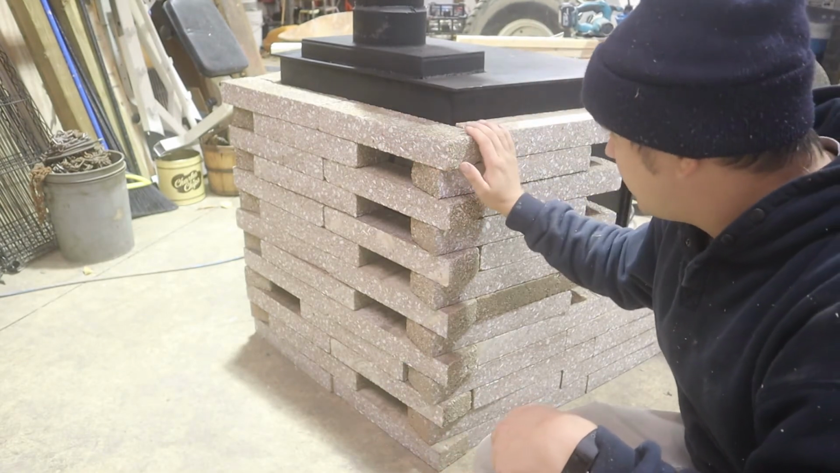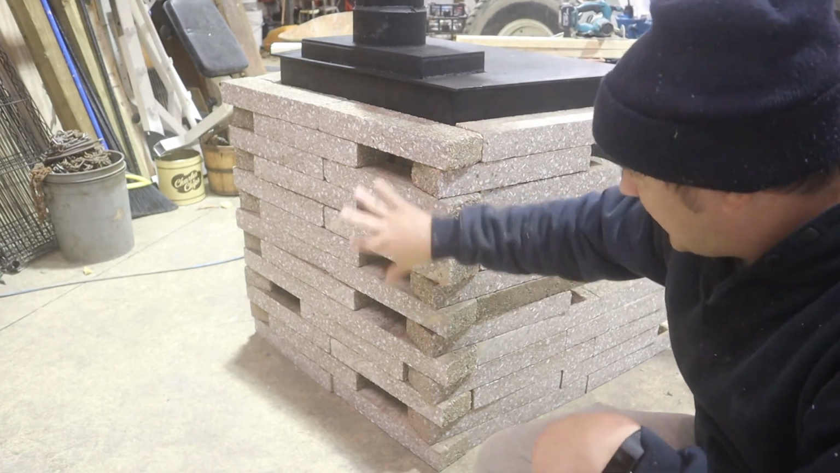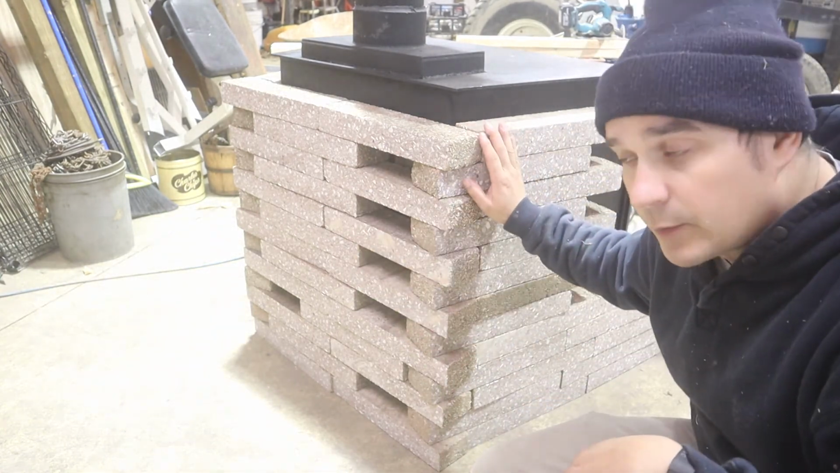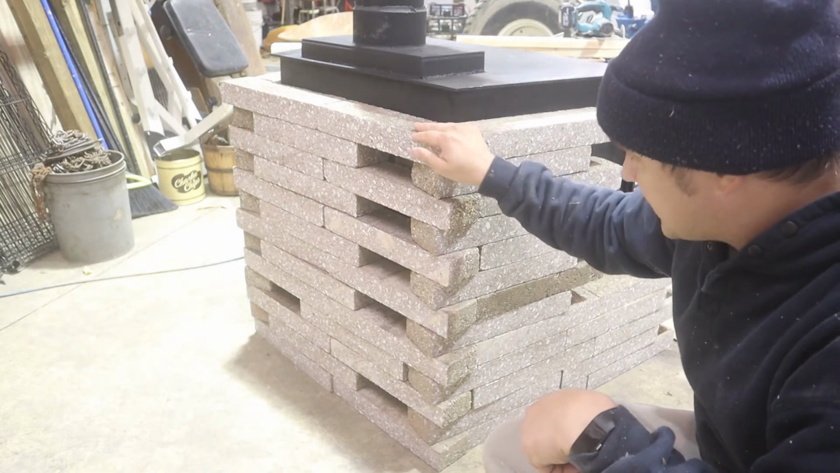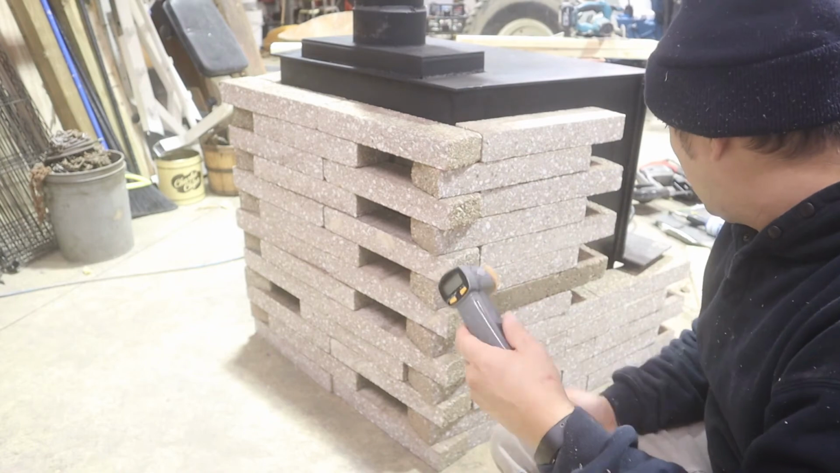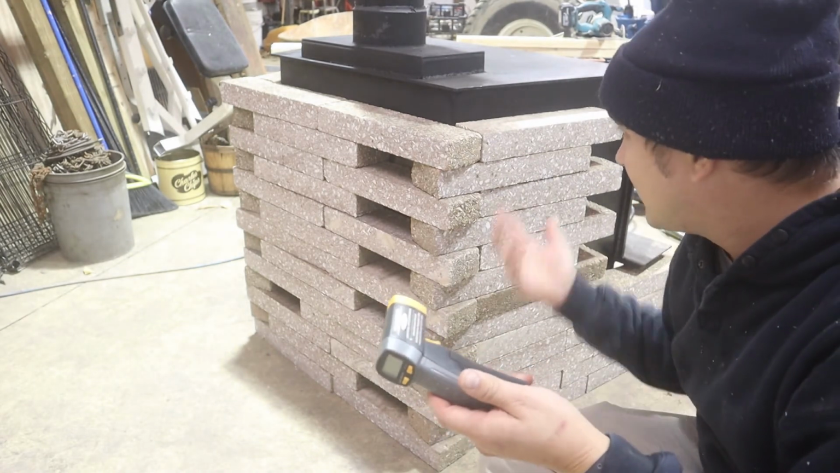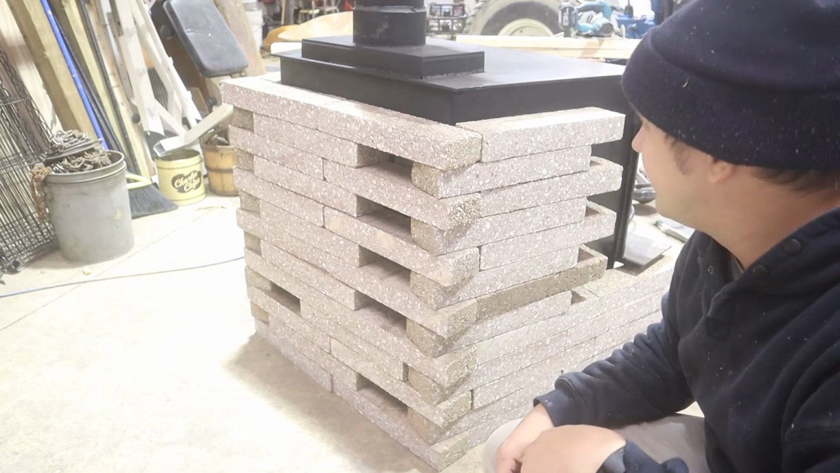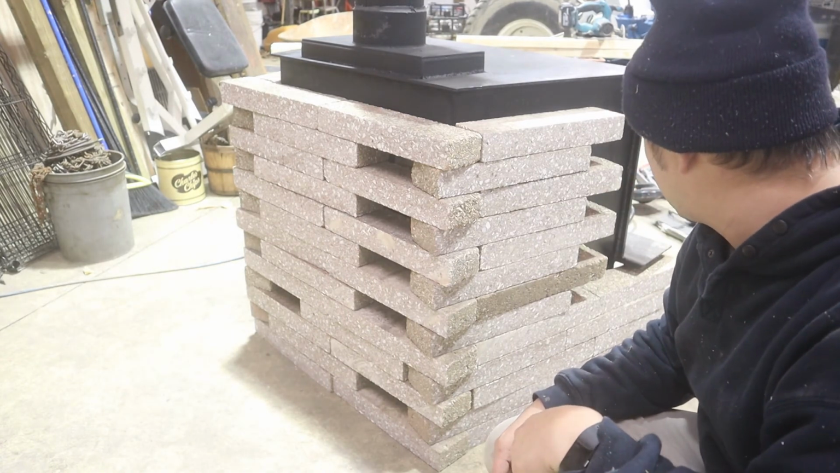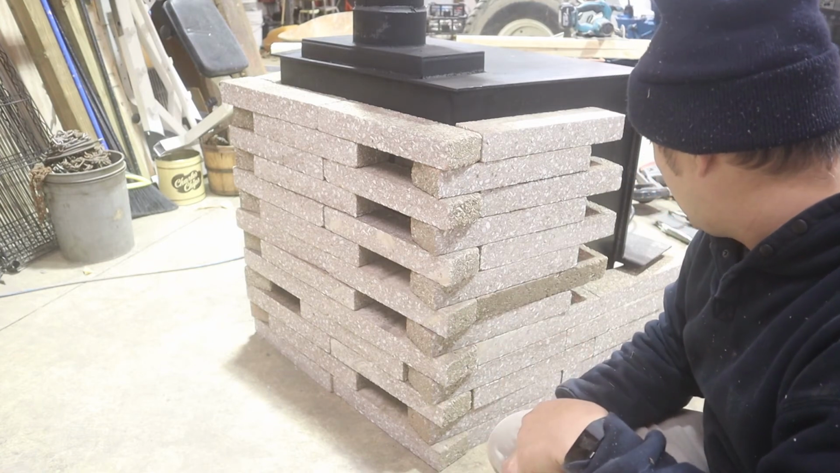I got about a good 22 more blocks to cut to fill in everywhere, which I'm sure will help a little bit. I'm happy with just stacking them. Like this isn't going anywhere. I'm shaking pretty hard, and if something leans against it, it's a block leaning against the hot stove, so that's just fine. All right, overall very happy with it.